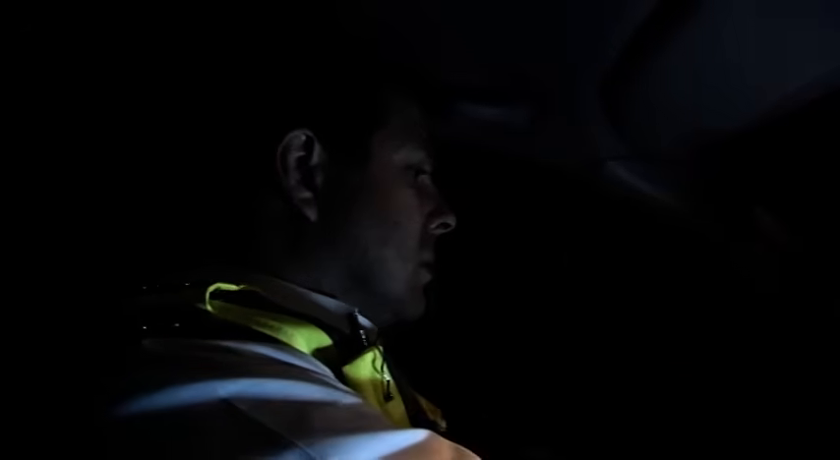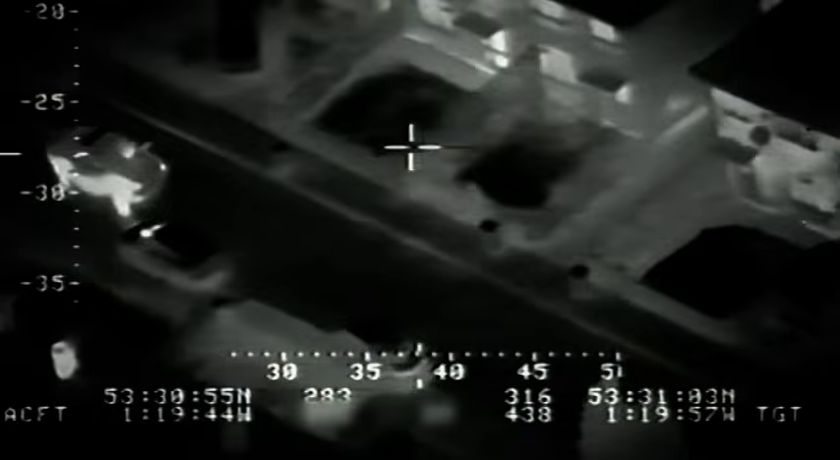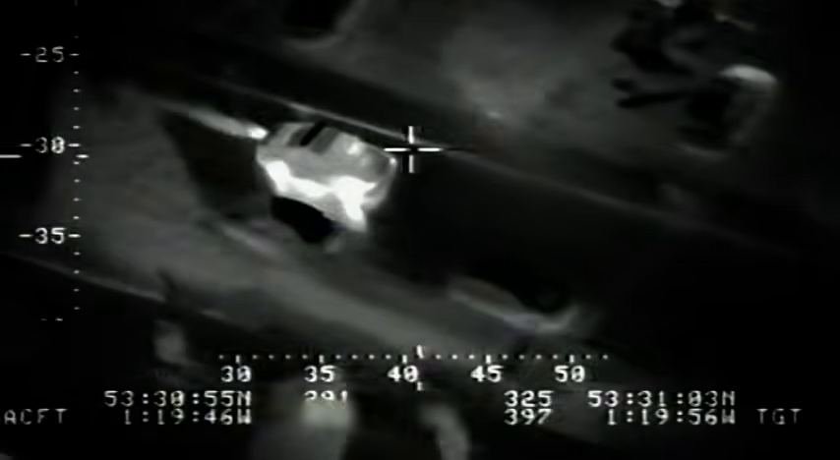Also on the tail of the drunken driver is PC Scothern, determined to end the run of bad luck which has blighted his day. Yes, pedestrian activity light, heading towards Angel Street. 60, heading towards Angel Street. Anderson was over the limit, he was a disqualified driver, it was a prolific offender. He was trying to just get away, whatever means possible.